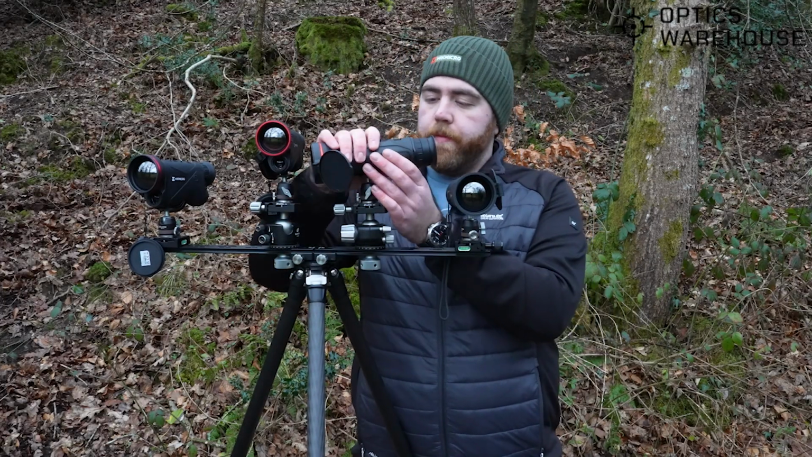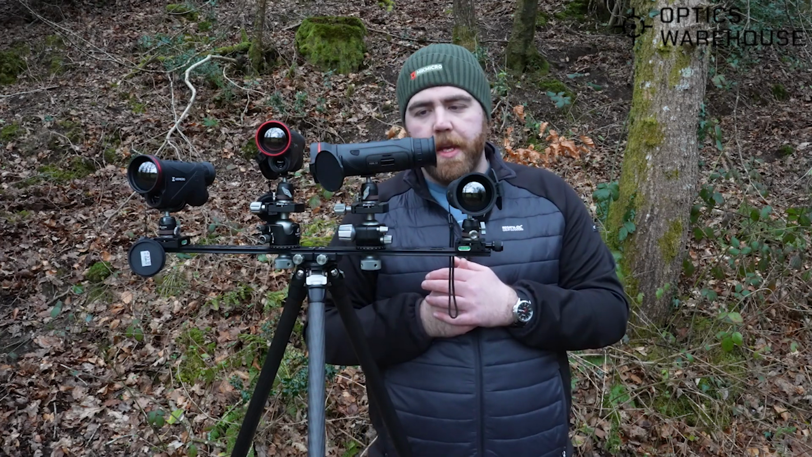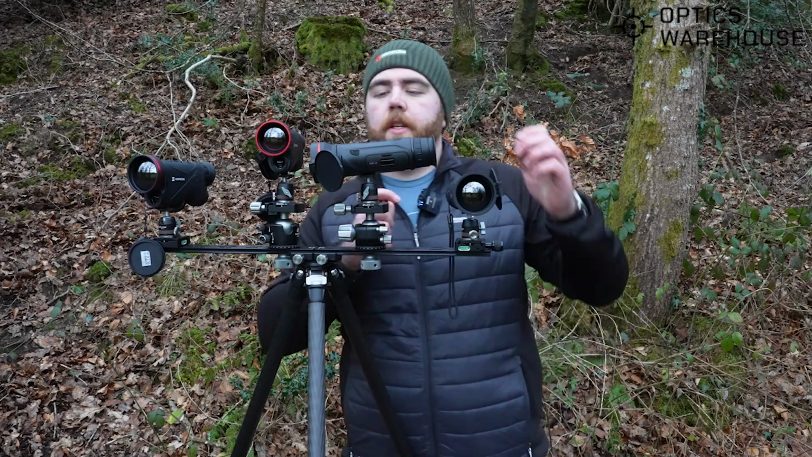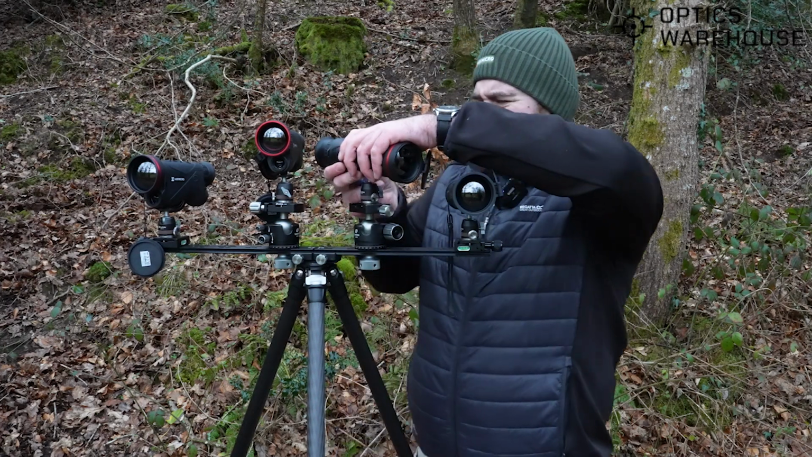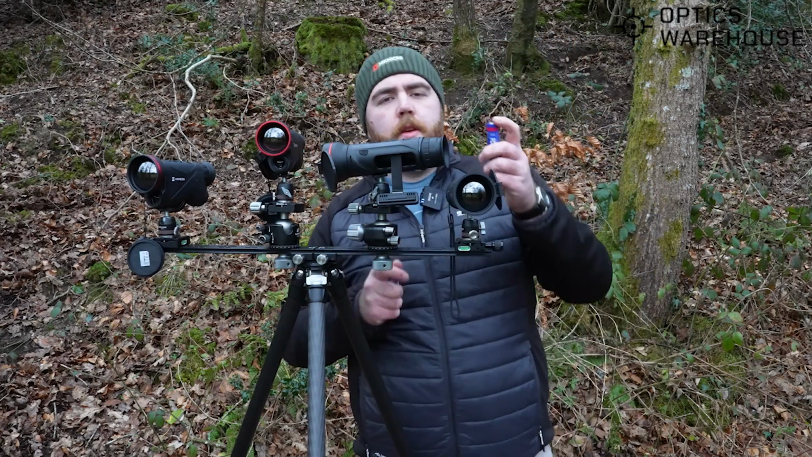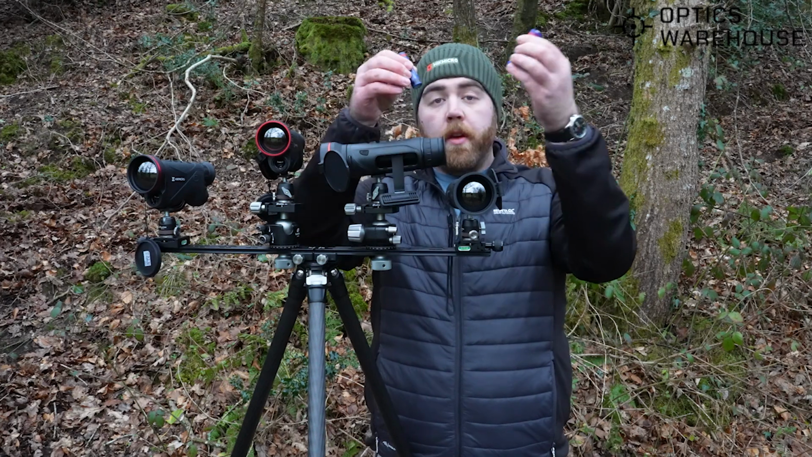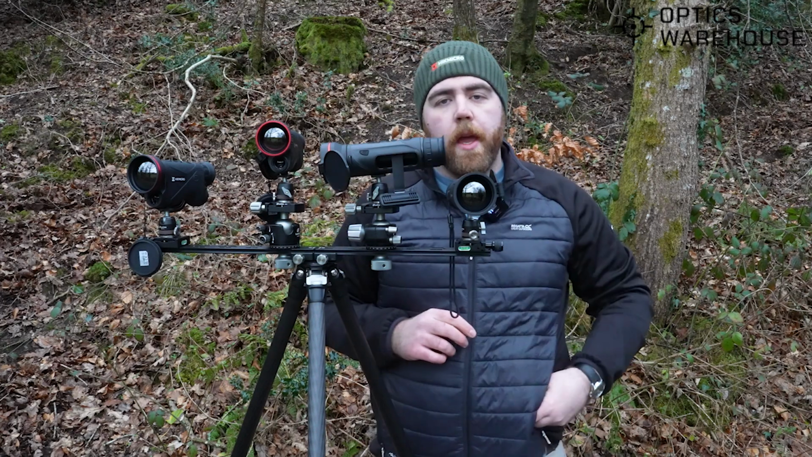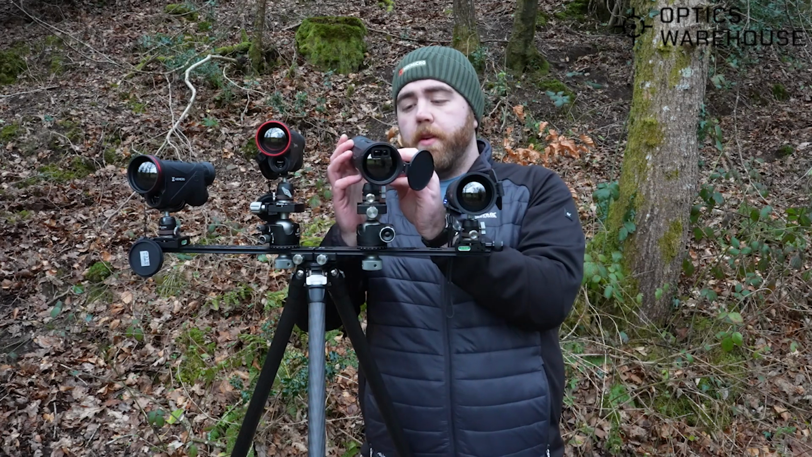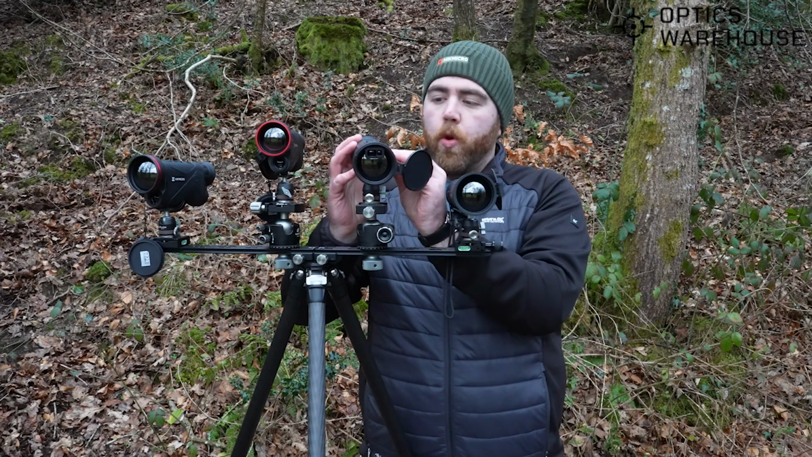Another big change, sorry, forgot to mention, is batteries. You are now going to a 21700. There's your standard 18650. If I just take the battery out of this one, for comparison, there's your 18650, there's your 21700. It's a lot bigger, a lot better, gives you longer battery life essentially. You're not going to be switching out batteries so much in the field, which is always a good thing because it means you're not making loads of noise, giving away your position.